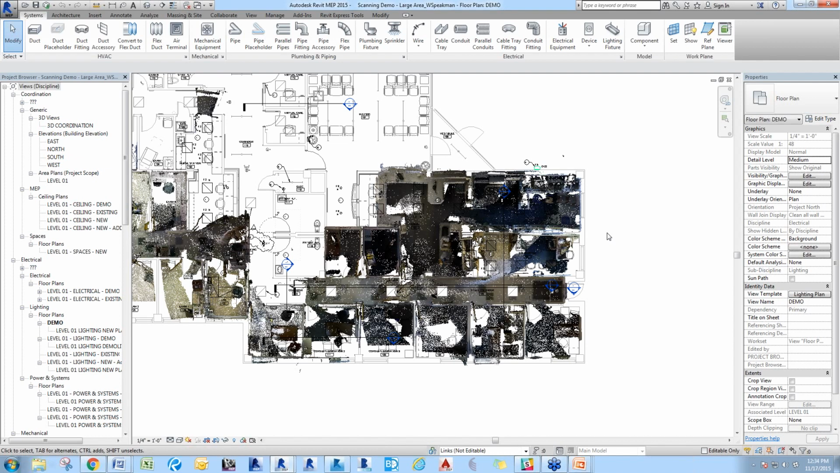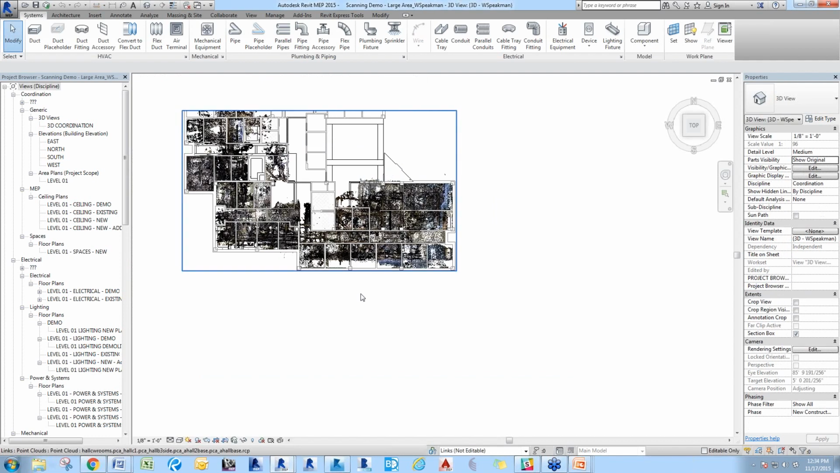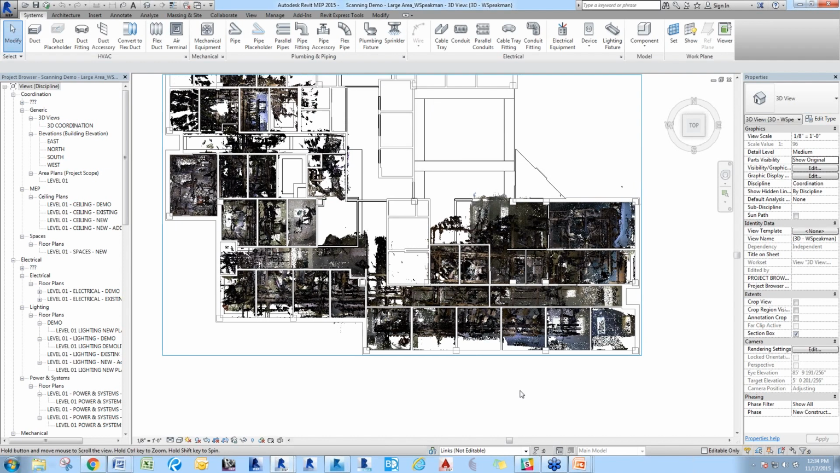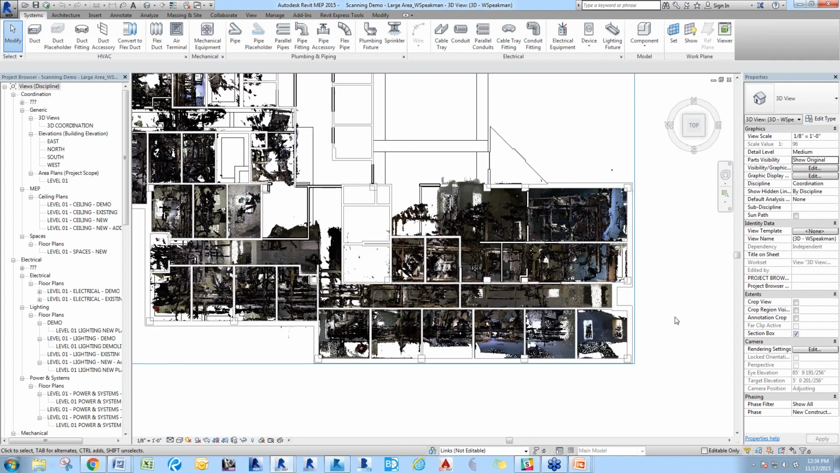I wanted to include this just to give you an idea of the actual scope that it can cover. One of the neat things about this project was that for this building, we scanned from floor to deck throughout the entire thing, and some scans have been removed that weren't relevant to the project scope at the time.